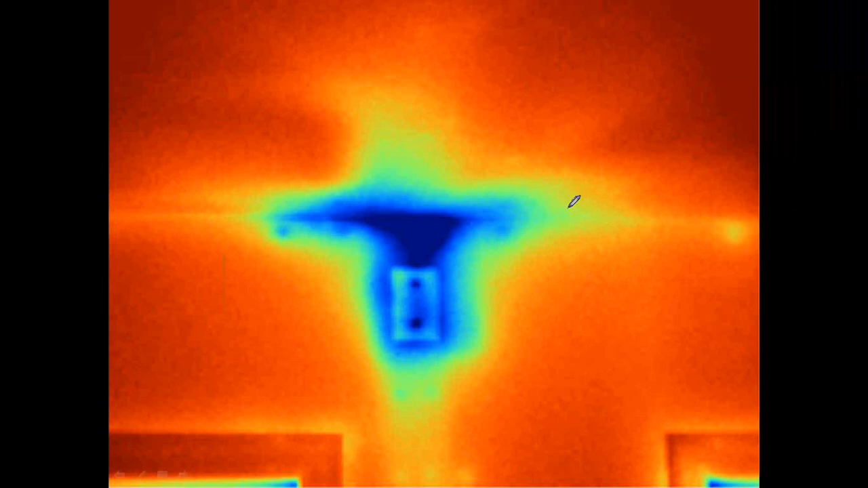Here we're just seeing what could be very typical if you have a cold exterior. This is probably a problem with installation of the insulation. Here's just a junction box near the ceiling of the wall. It's a very difficult area, and an area that contractors typically don't spend a lot of time doing a good job of repacking insulation right around that stud area. So it's kind of an area that would often be typical of an older home.